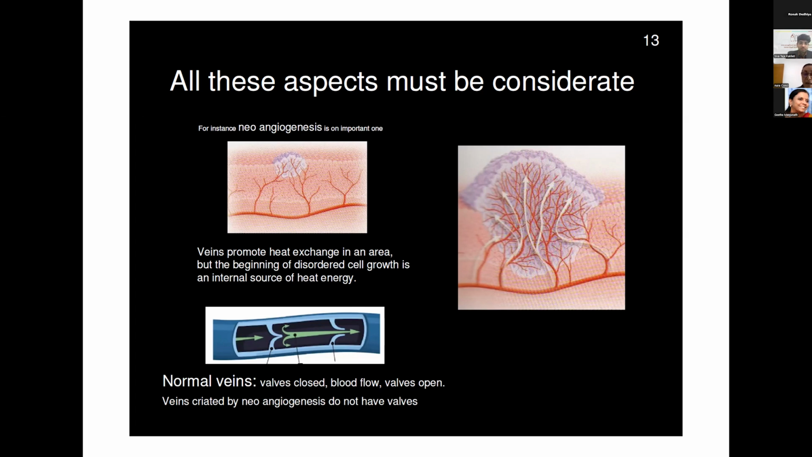One of these examples that is very in favor of thermography is that even a reduced number of cells can increase the temperature, and even a small number of cells change the behavior and can be captured outside.